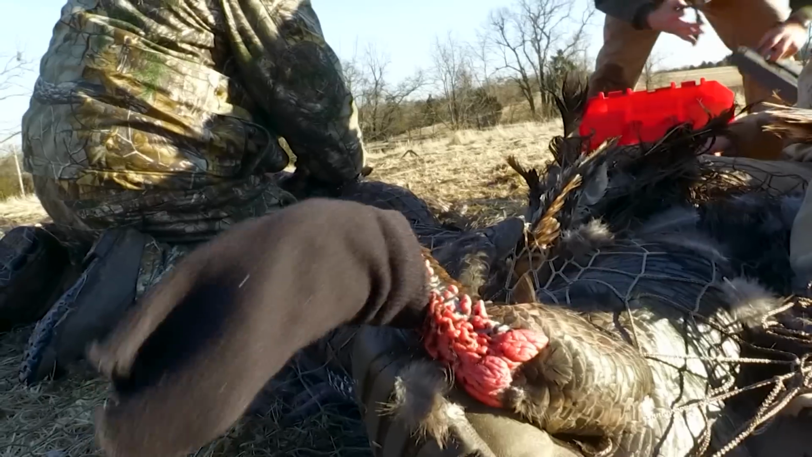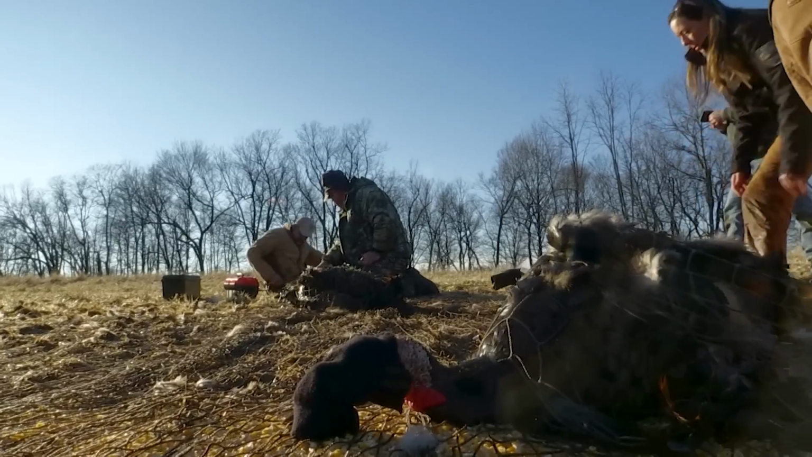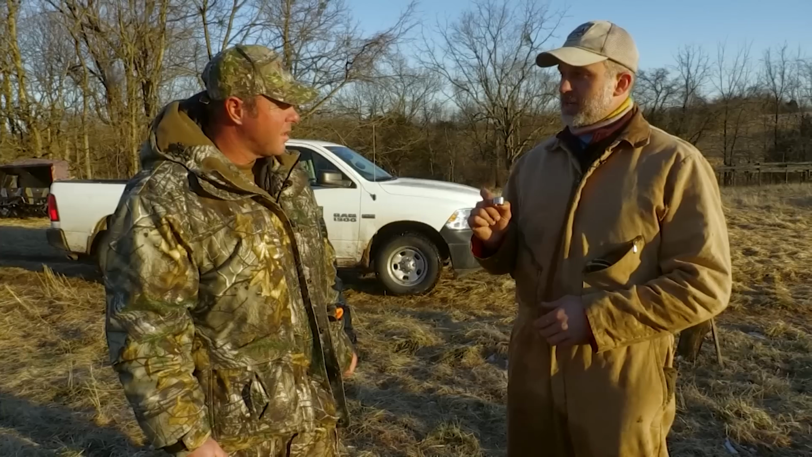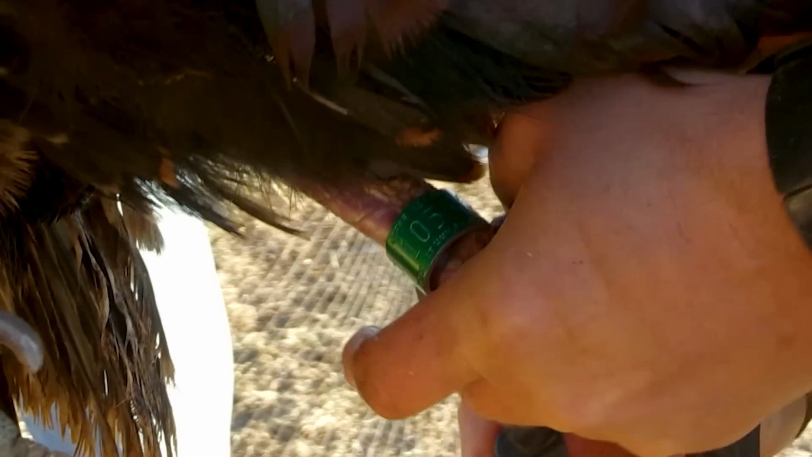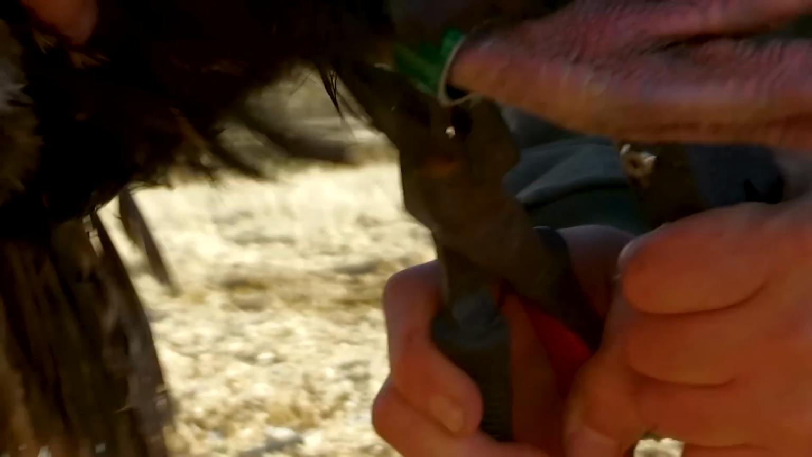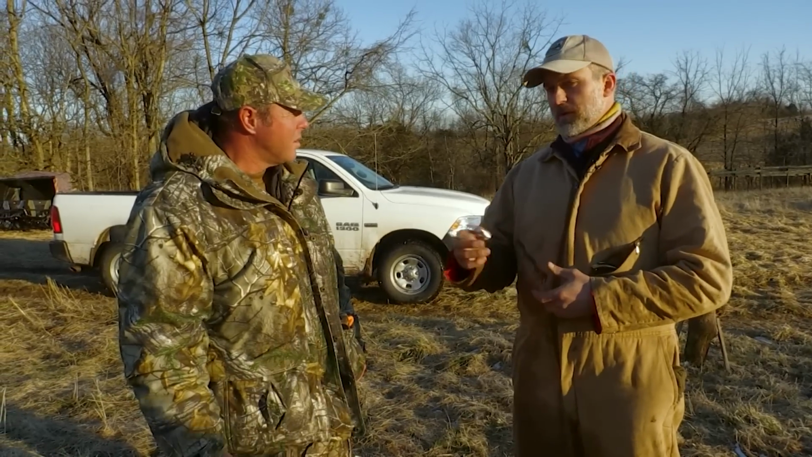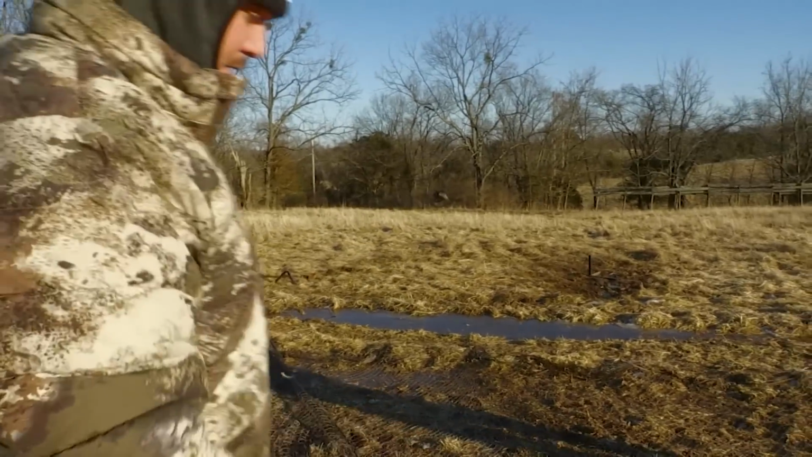We're actually doing this study in conjunction with Tennessee Wildlife Resource Agency and Tennessee Tech University. What we're trying to do is estimate harvest rates of male turkeys. Okay. Band number 1055. We know from Telecheck how many hunters legally harvest. So this is kind of a percentage thing. Plus, we'll be able to look at survival of the birds. Got him. Hold on to him a little longer.